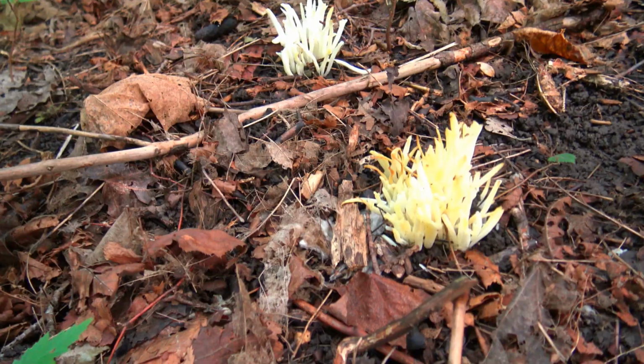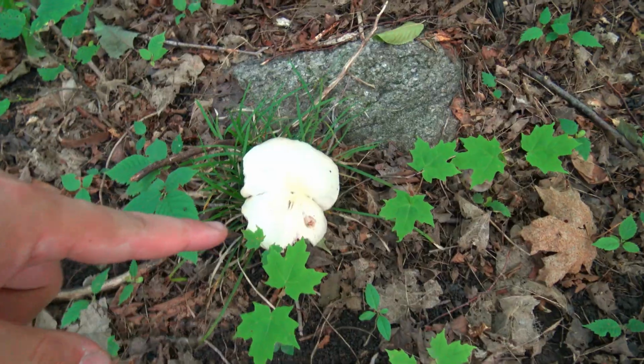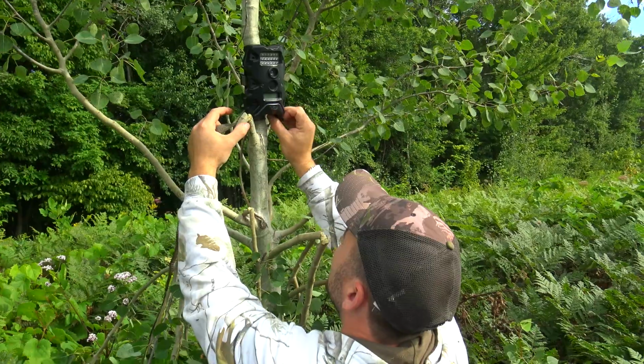There's mushrooms everywhere. And with that cool app, you know, you obviously gotta know your stuff and probably have a book on the side, but it identifies it for you and tells you if it's edible or not. Pretty cool. Let's get back to it.